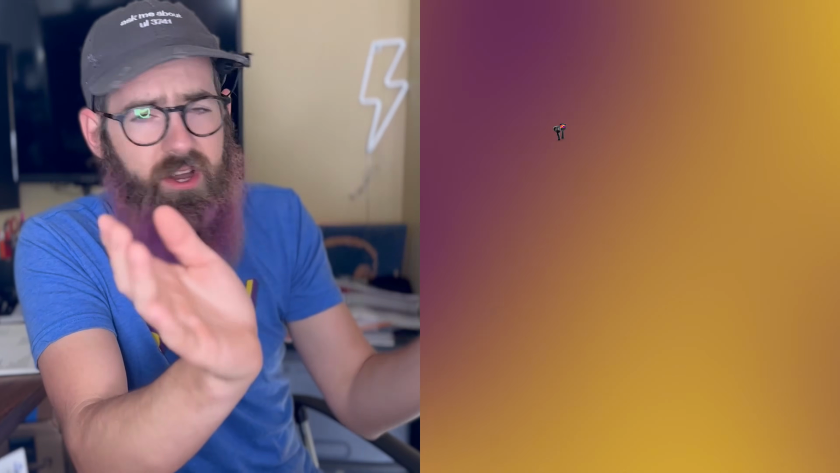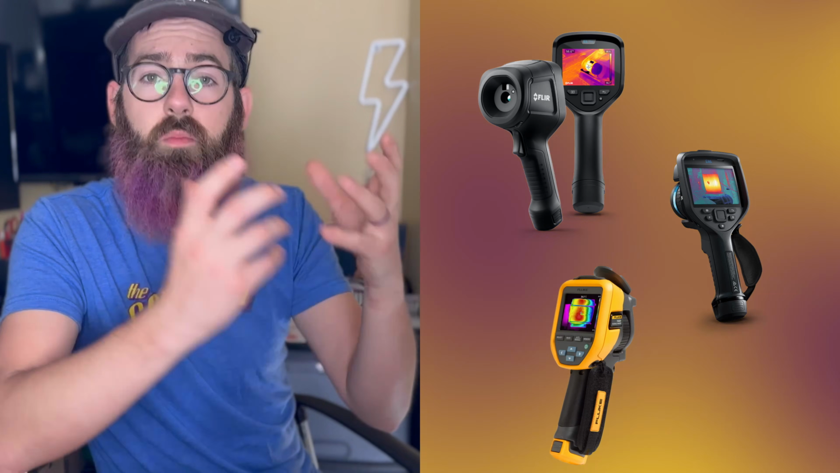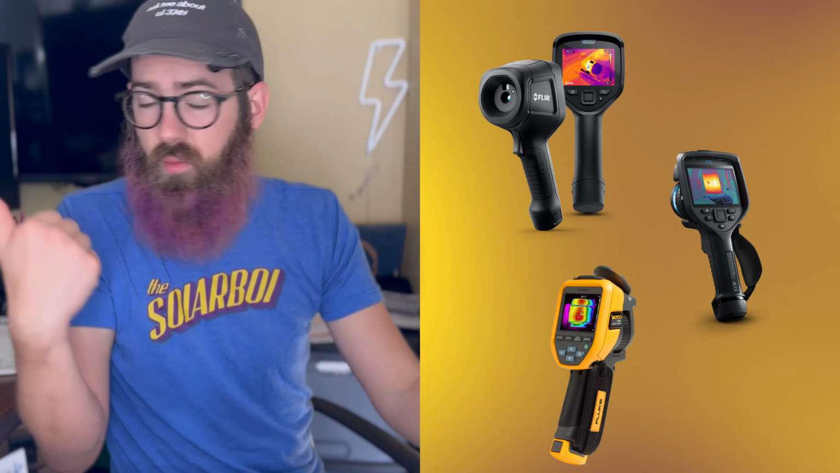Now at the very high end, you have these ones with the pistol grip that you can get very, very good resolution. You can change a lot of stuff on the screen. It's all in one package. This doesn't have to interact with your phone, but usually they do. But you can work with that on your laptop, whatever you have, generally. But those can be super expensive and are often way more than most people need.